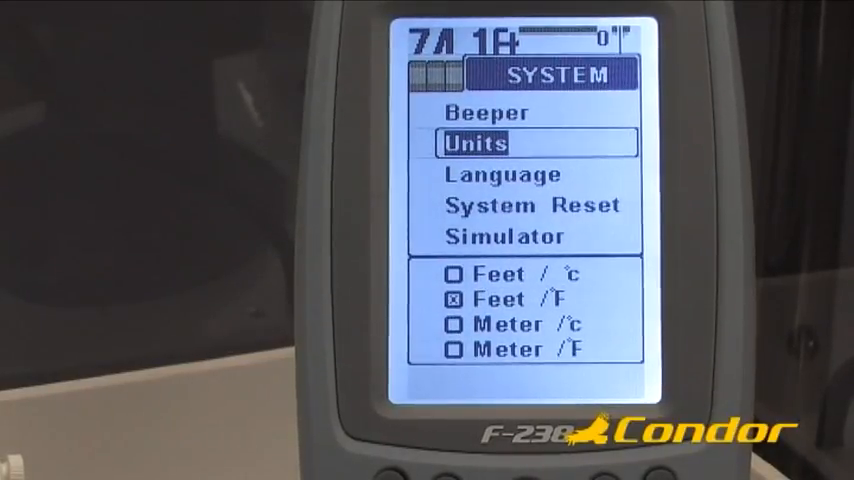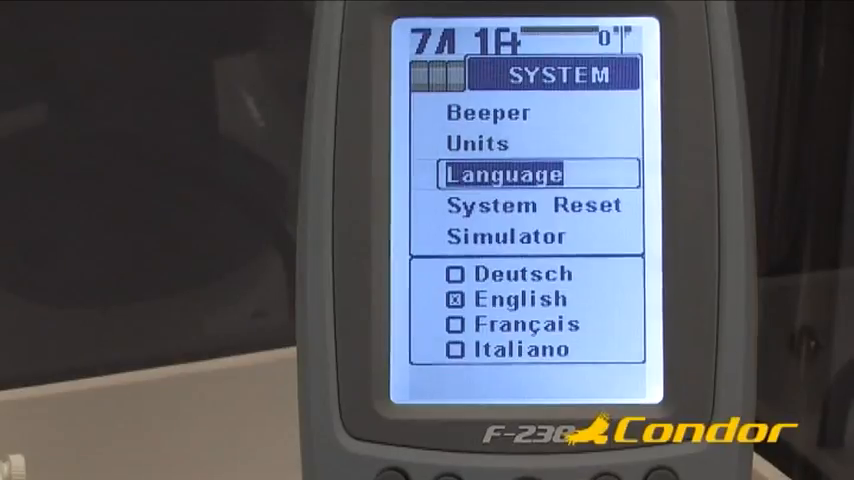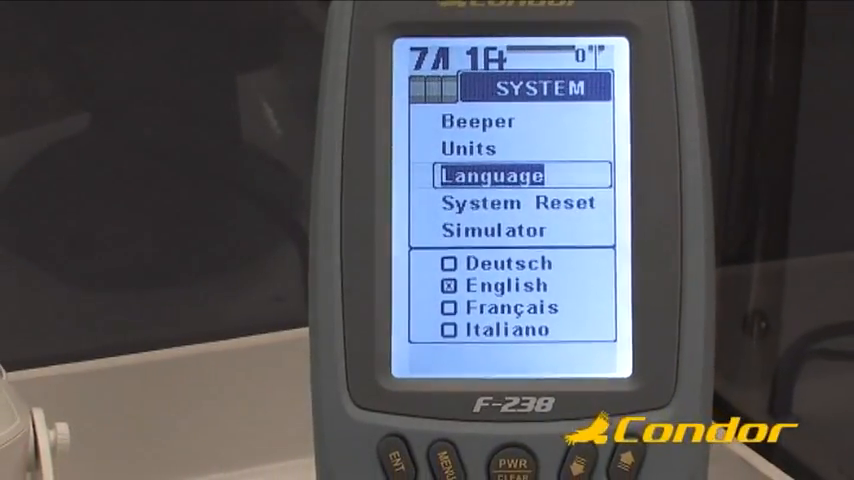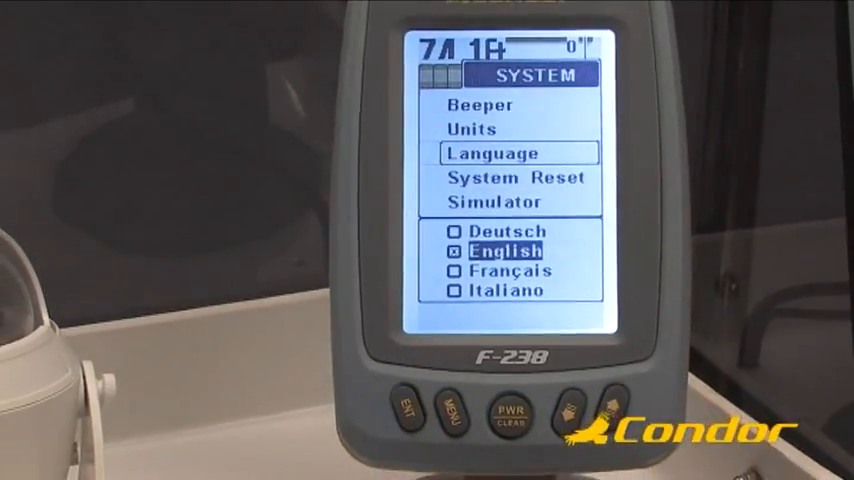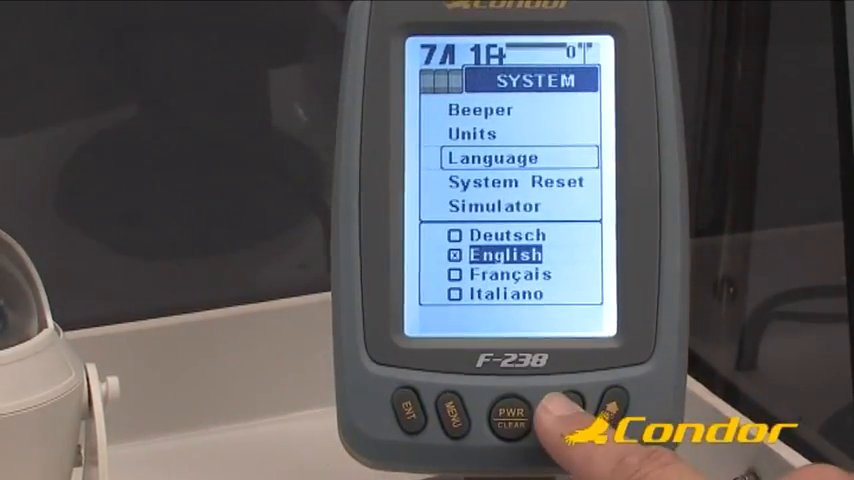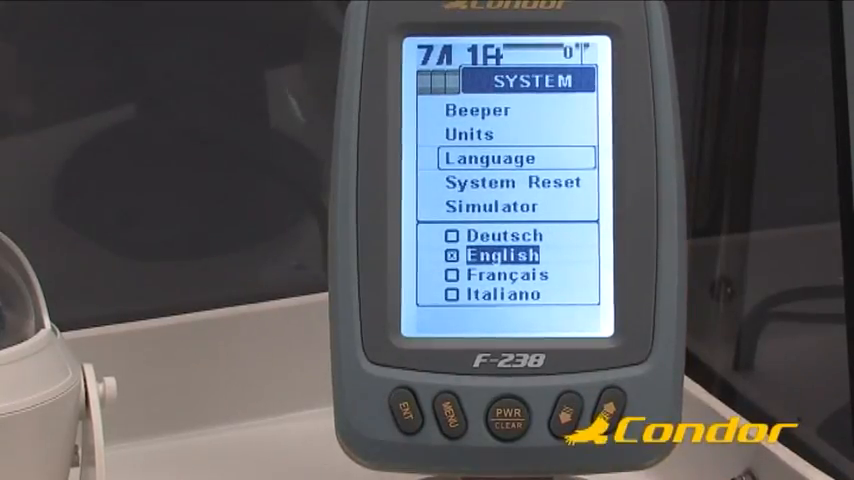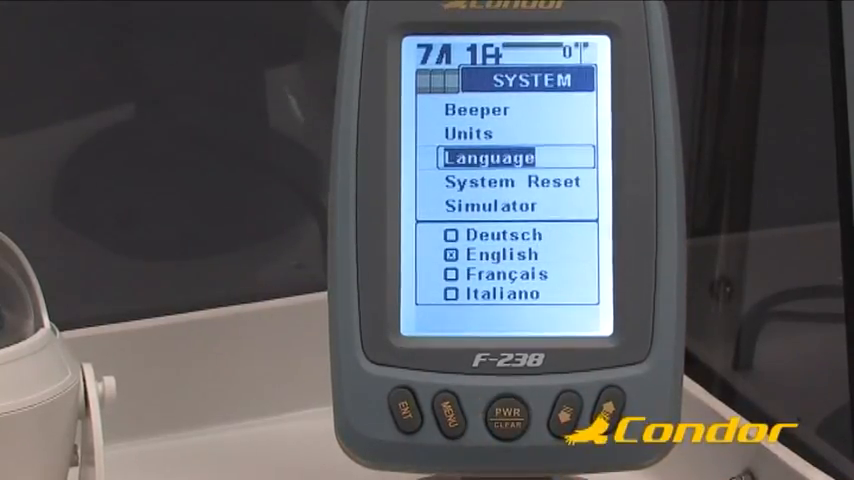To select the language, press the down arrow key to highlight the language item and then Enter. Using the arrow keys, select the language you want and press Enter. Then press Clear.